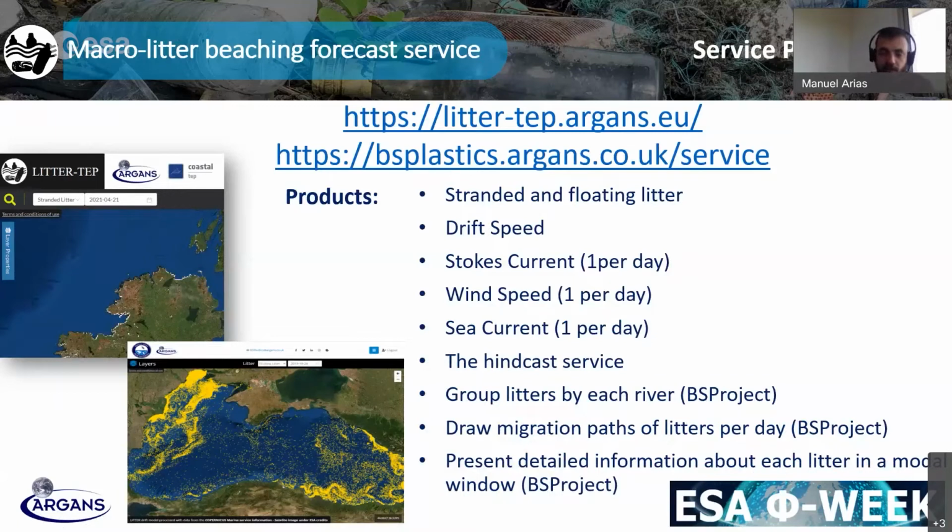So for the number of simulated pieces of litter in a given domain, we provide information about where they are in each interval of time. The drift speed, the Stokes currents, wind speeds, and sea currents that we have been using in the Lagrangian transport. The hindcast service, which allows the users to try to roll back, as I said, from known positions of litter to the potential sources.